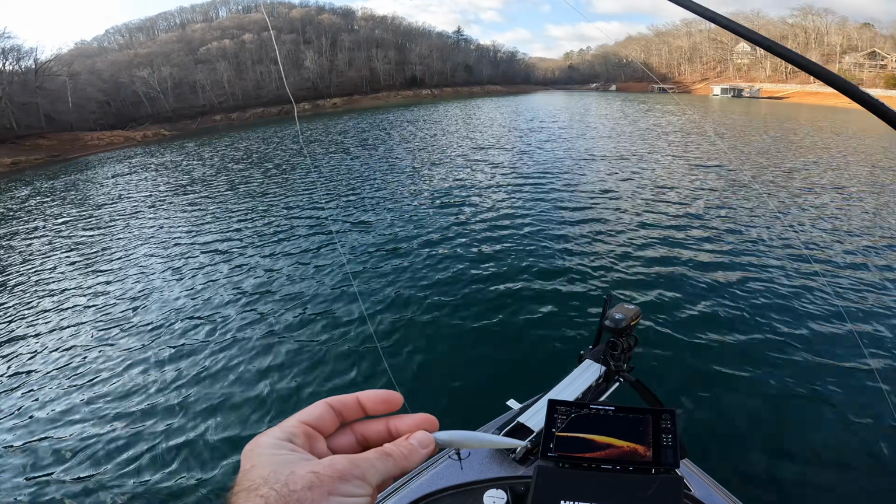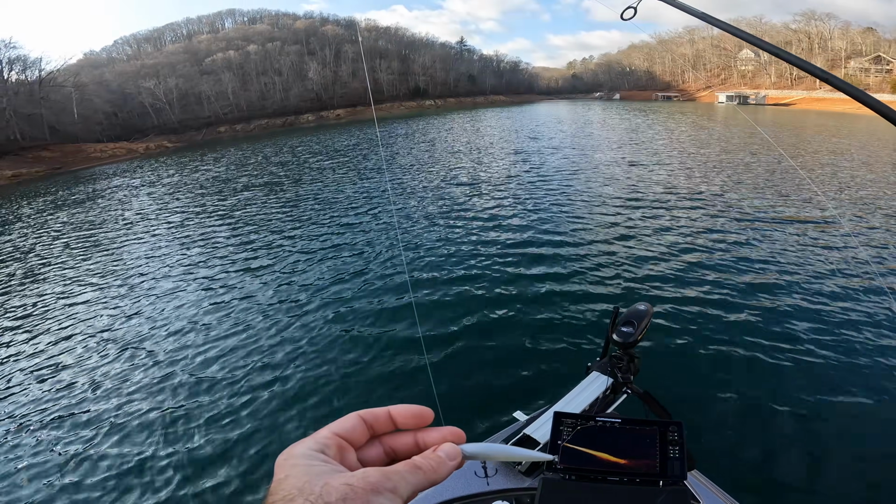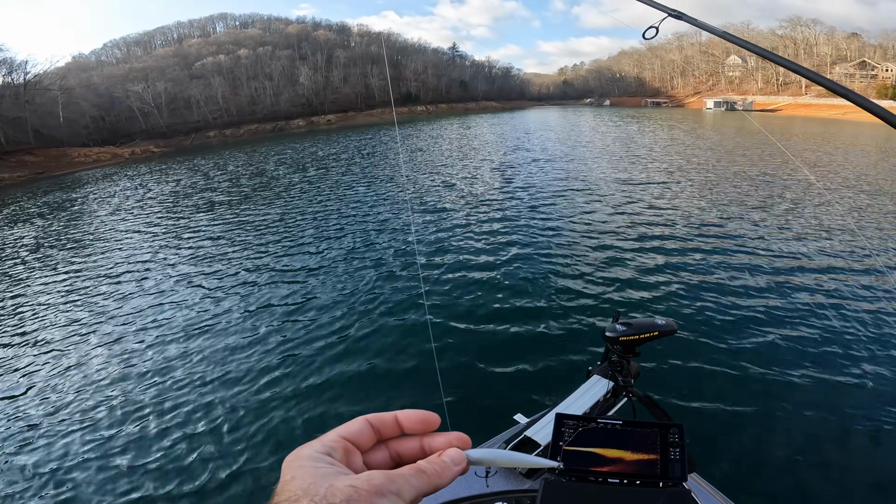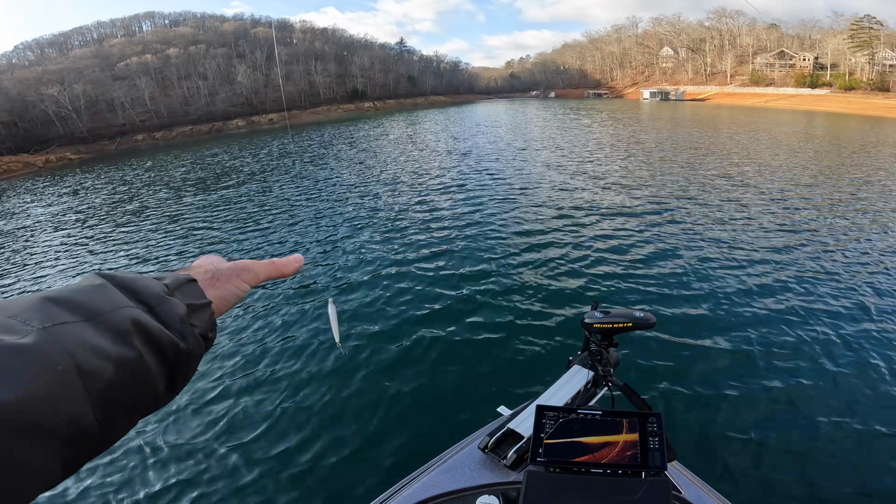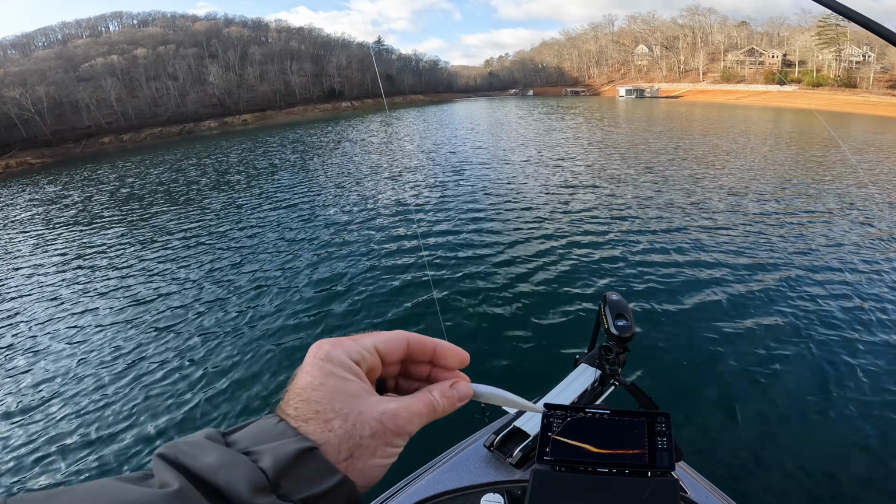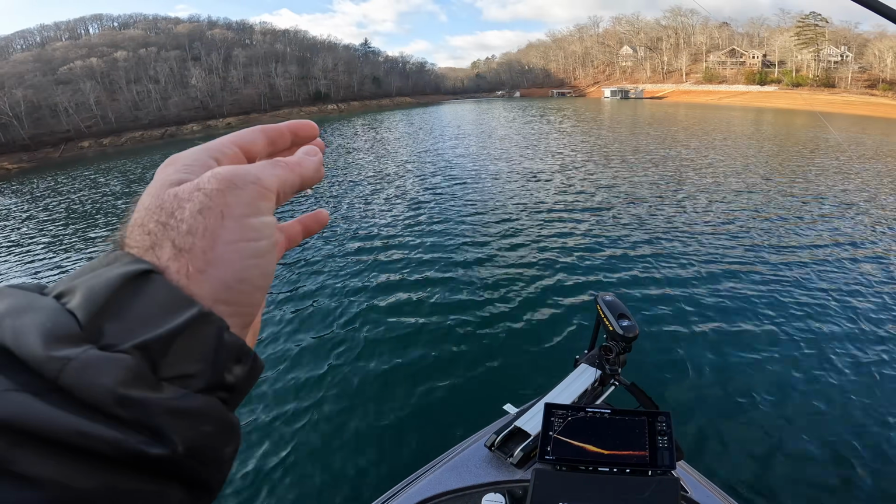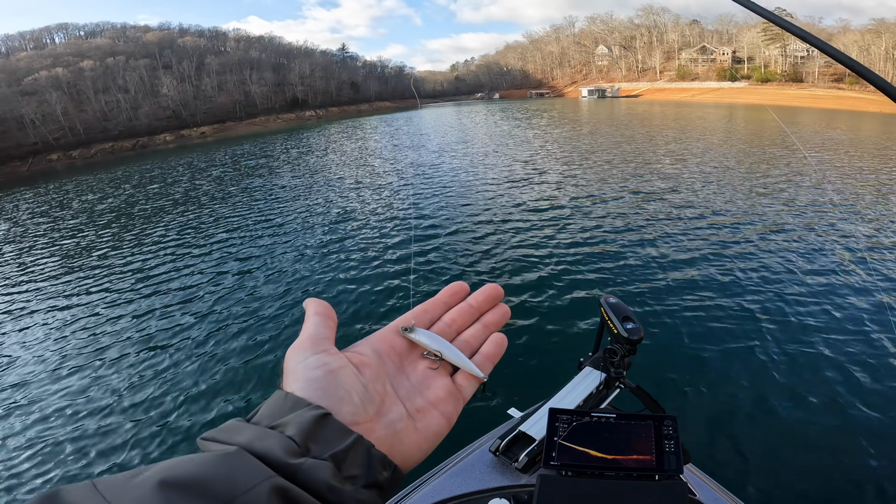You can also walk this thing like walking the dog in the column. So if you find fish suspended, you can throw this thing out there and twitch it back and forth, and it'll actually walk the dog. You can jig it up and down vertically like I am today. You can also just straight reel it, and it'll have just a little shimmy on the way back. I mean, this thing is actually a really, really cool bait.